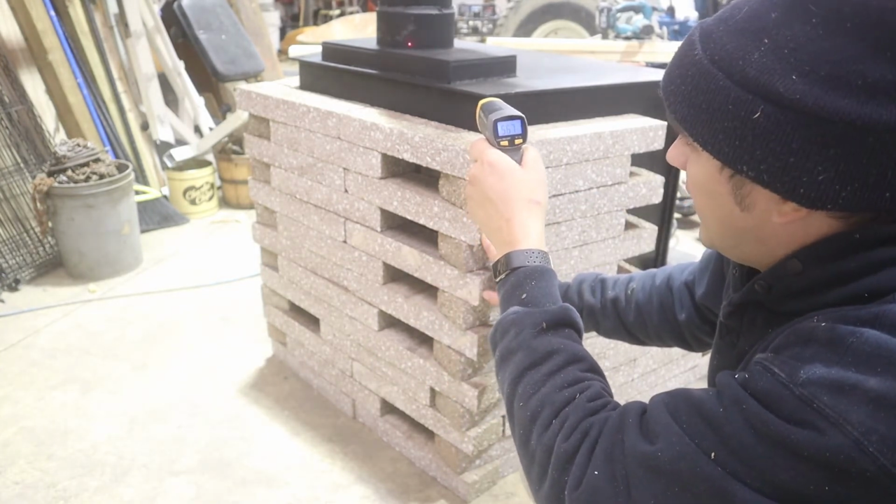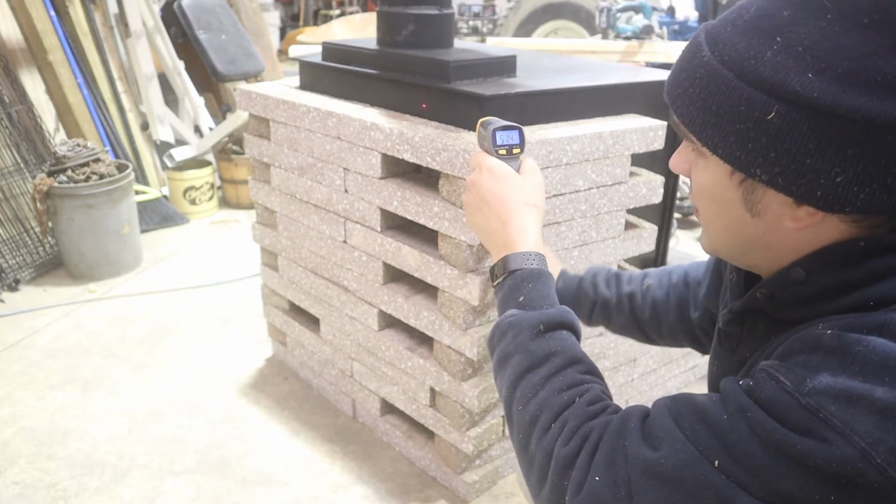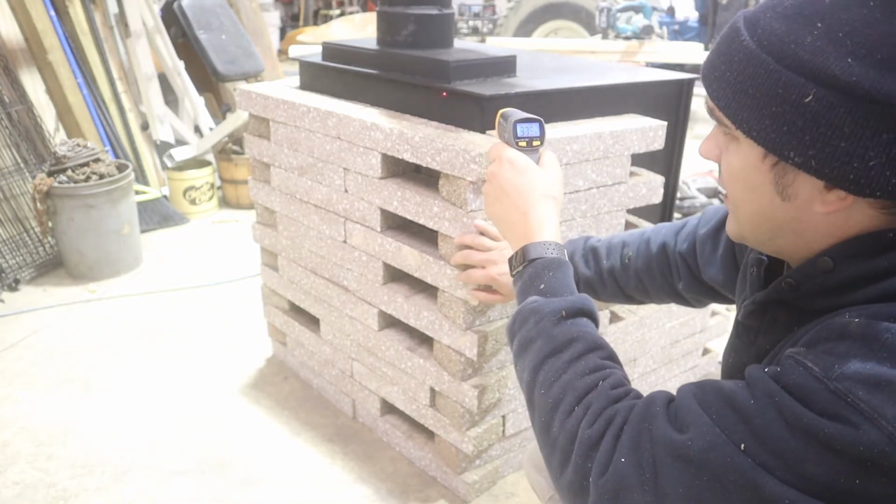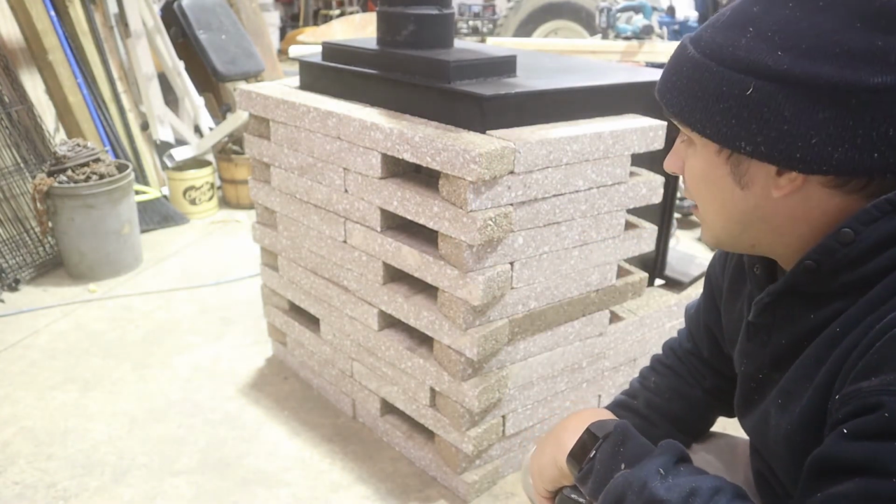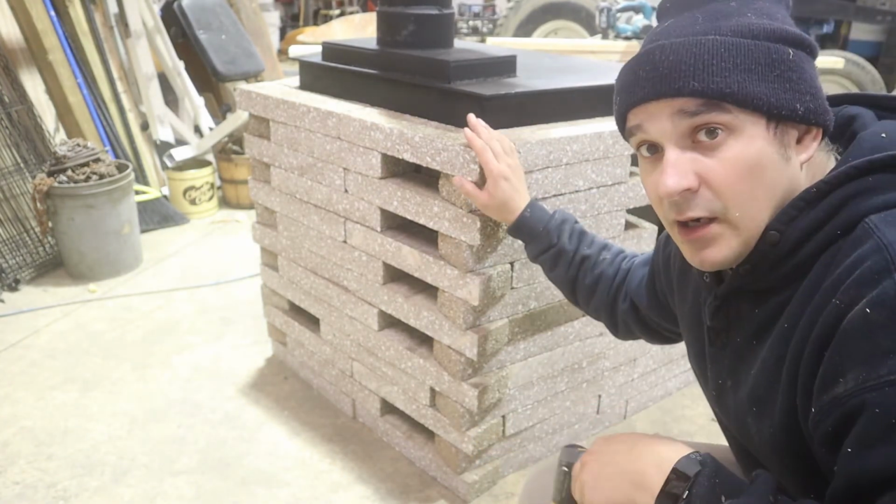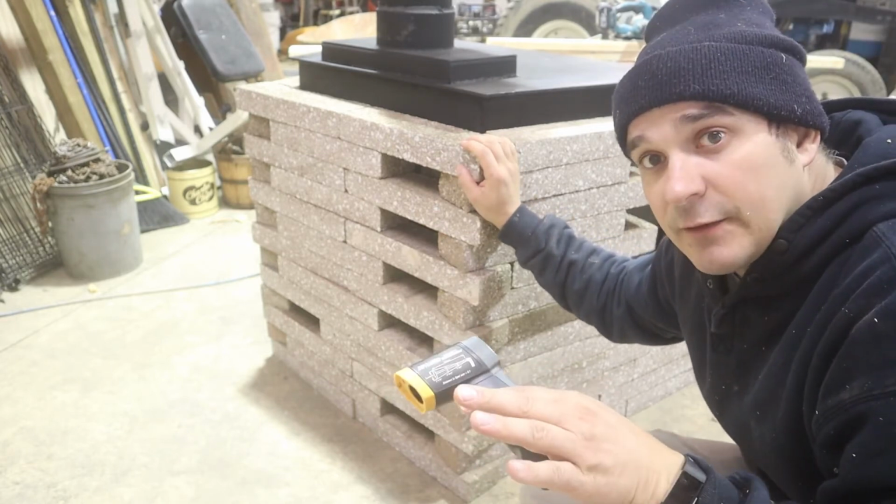Like the flue there, actually right at the back of the stove, right up top there, is 500 degrees. So that makes me feel a lot better that this brick's here. You can actually lean something against it for a hot second if it falls against it.